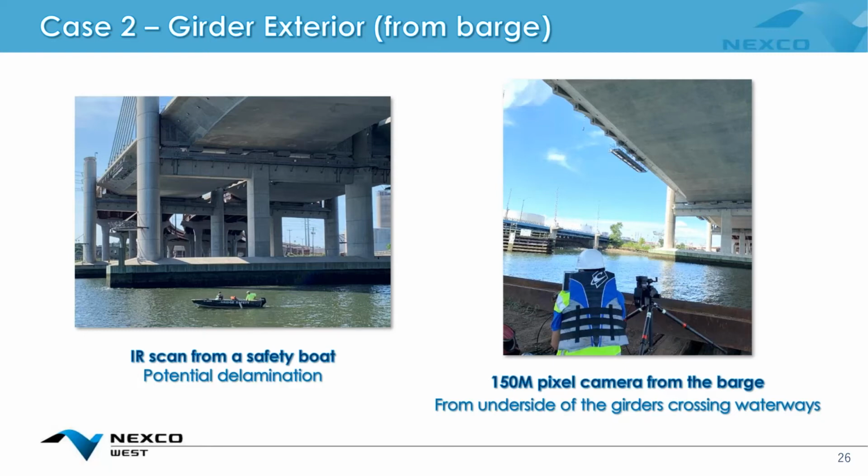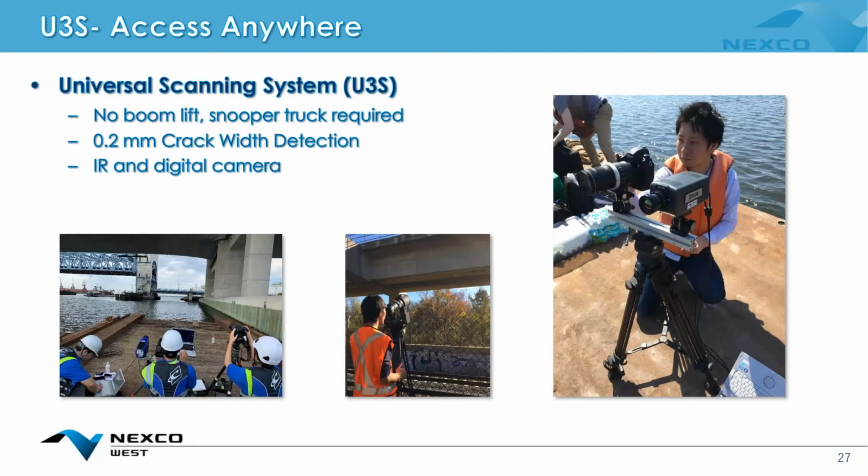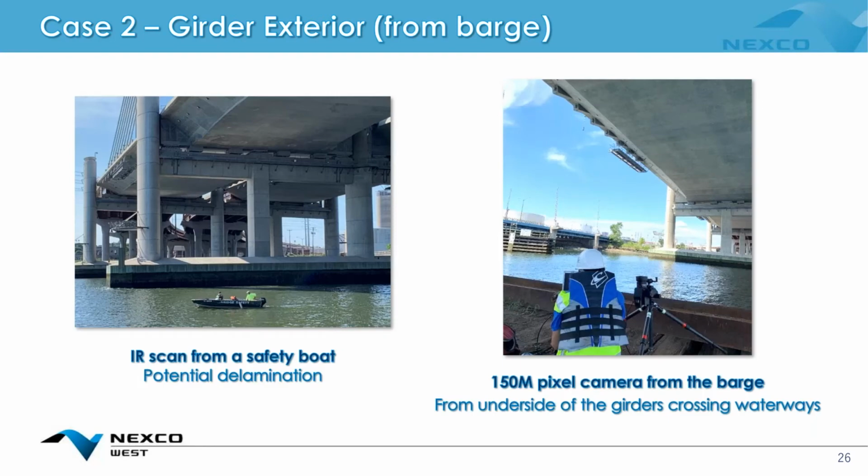All right, so the box girder exterior, the underside of the bridge, was imaged with a high definition camera and IR camera from a boat, and we did this through either this little safety boat or a barge. The barge yielded the best, clearest data because it was very stable, and so we were able to get very crisp data from that.